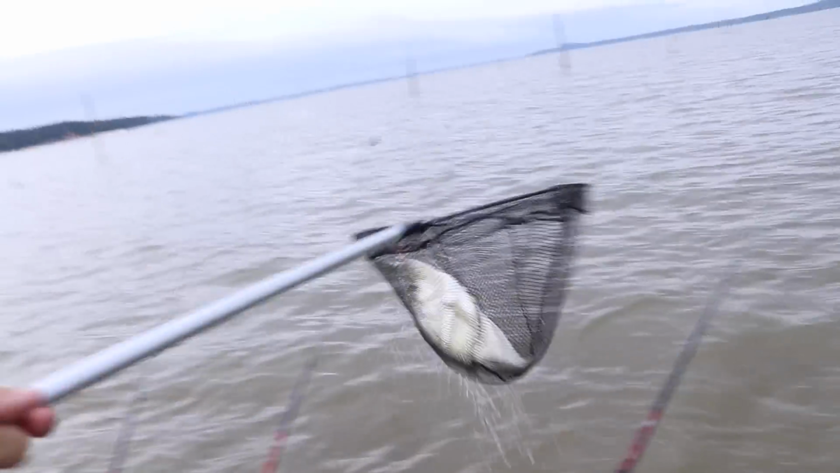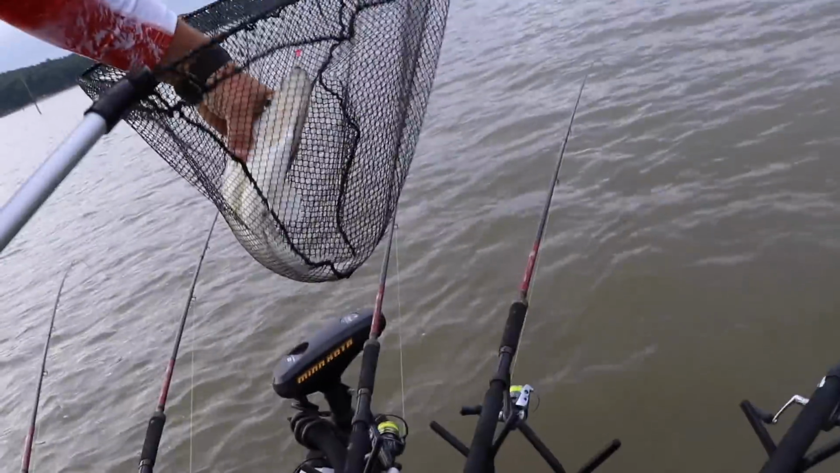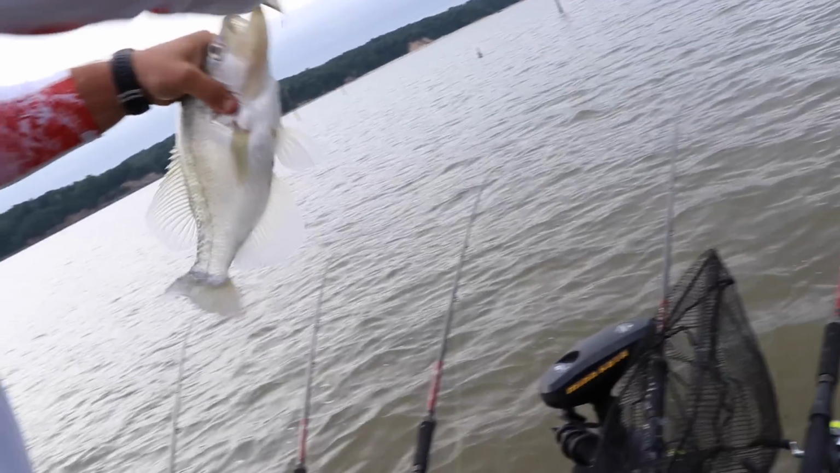Oh, there's our first fish of the day. There's a good one too. Matt's gonna dip at that for us. Look at that. Woo! Biggin. Woo, that is a big one. That is, we caught our first fish. I'm holding the camera in my hand because I forgot. That's a big one. That's a nice crappie right there.